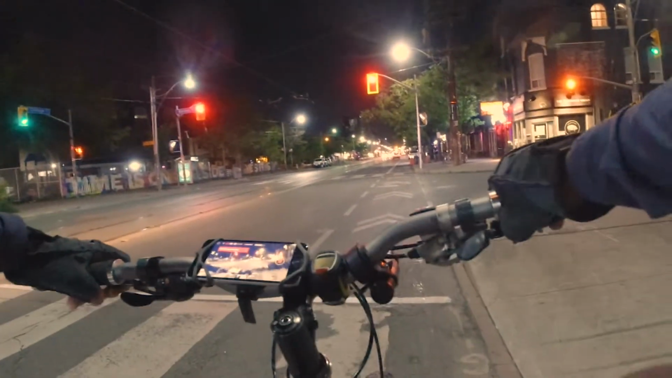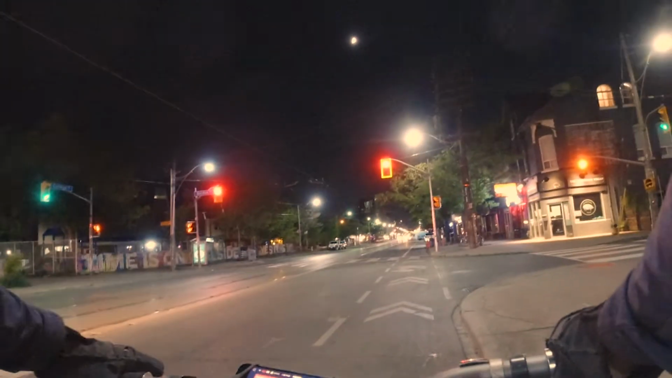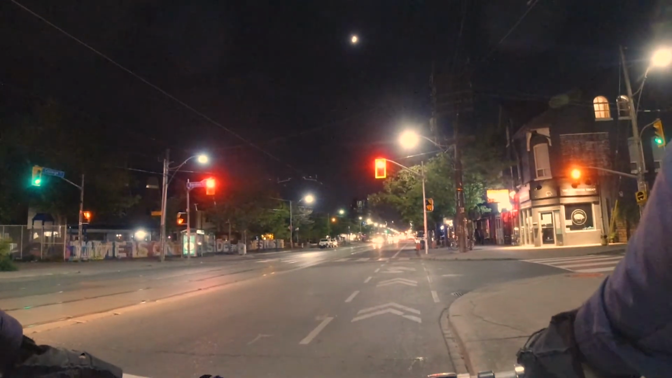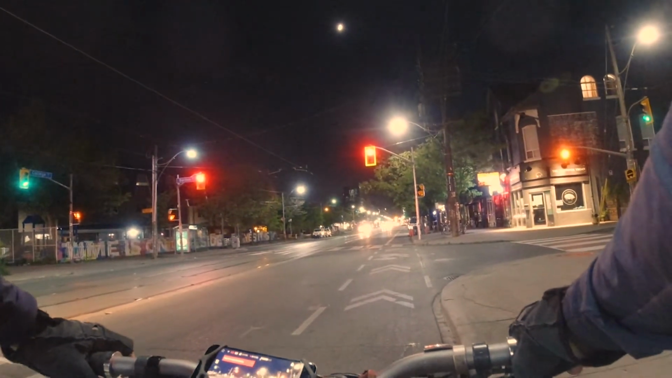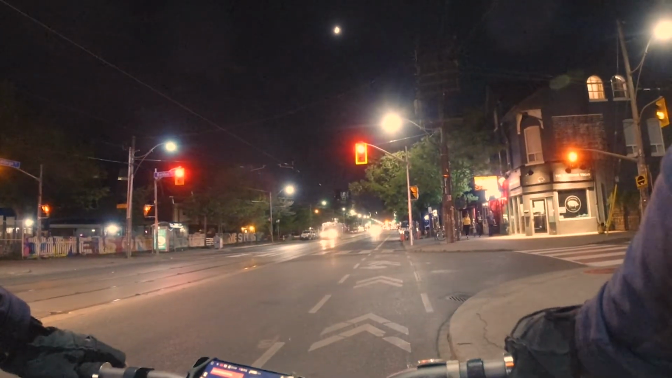Whew. Wow, thanks for that rest stop. It's an amazing night. All right. Look how dark the sky is. It's black.